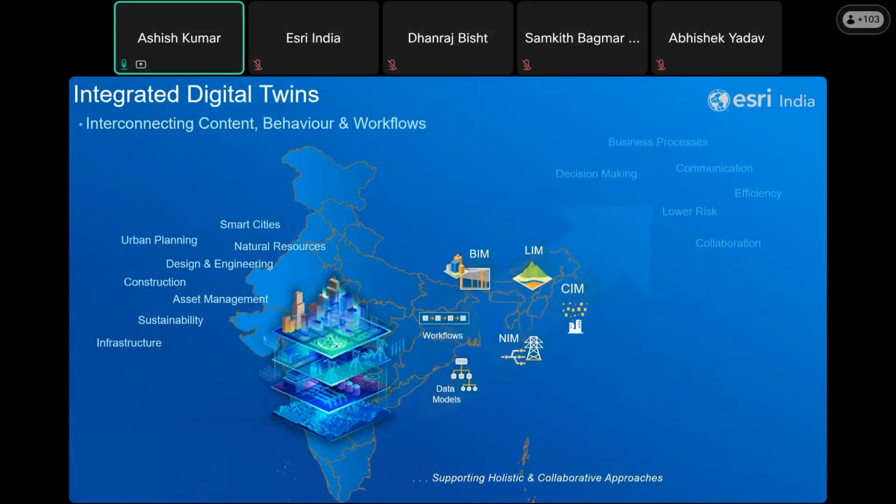And all these digital twins can be integrated to support urban planning, smart cities, natural resources, and design and engineering with respect to all the different types of data. Like you can integrate BIM data, LIM data, CIM data, and create different decision making and business propositions.